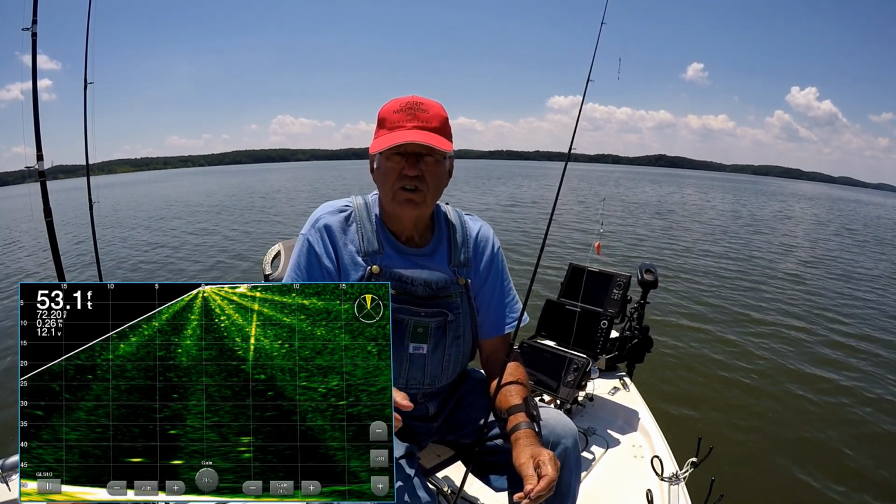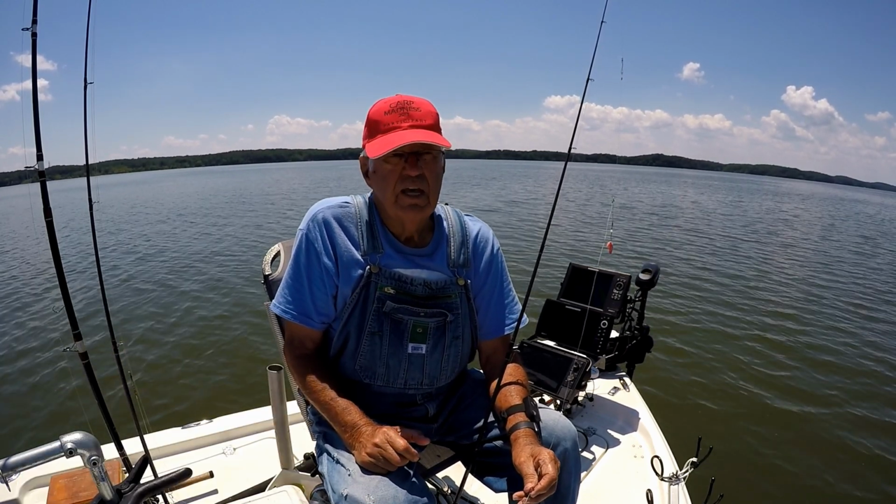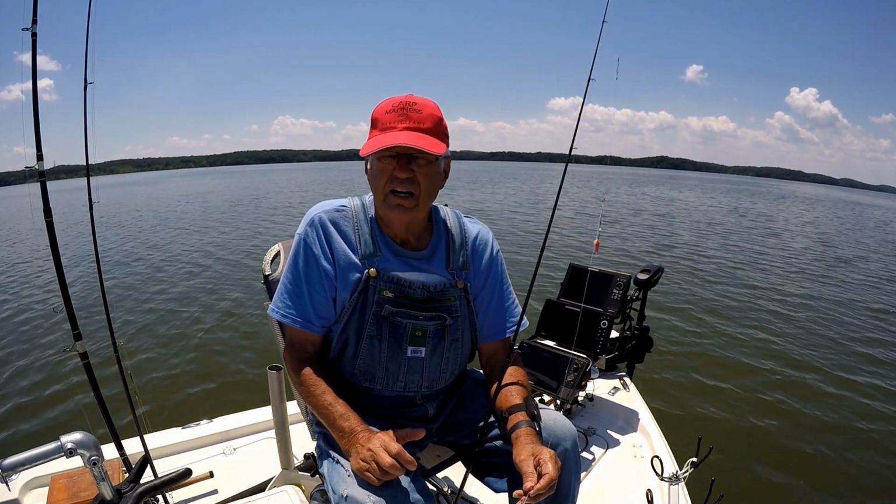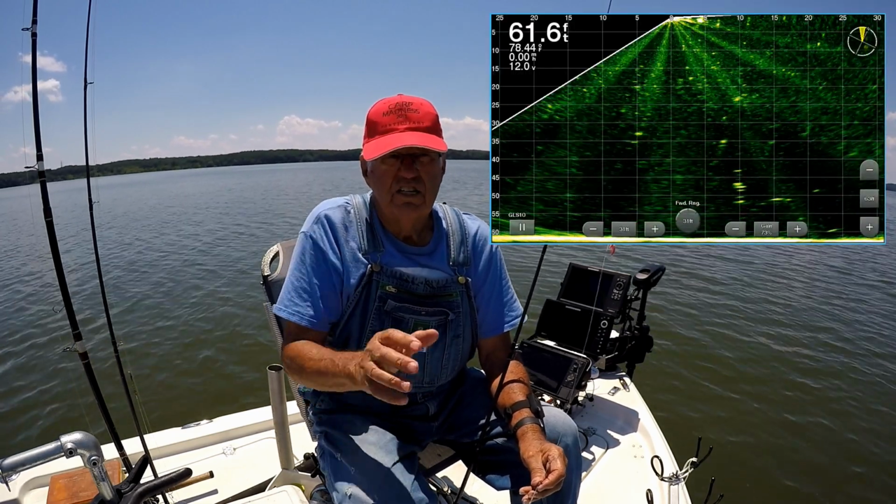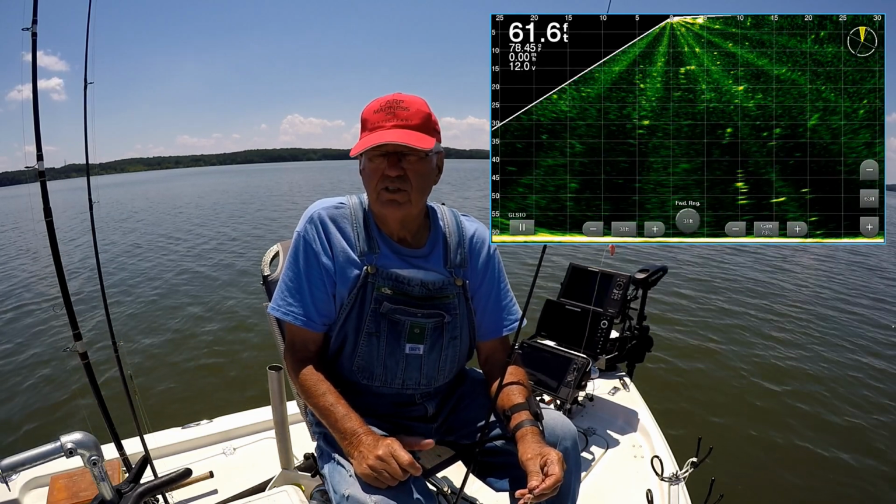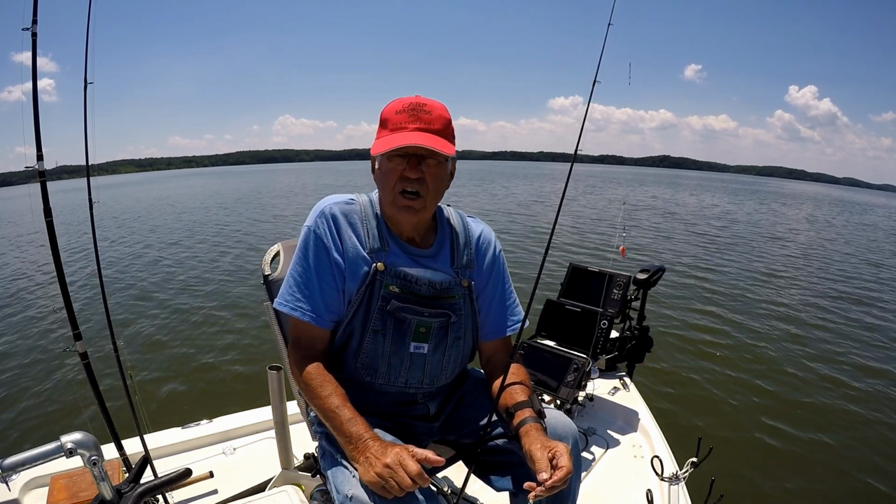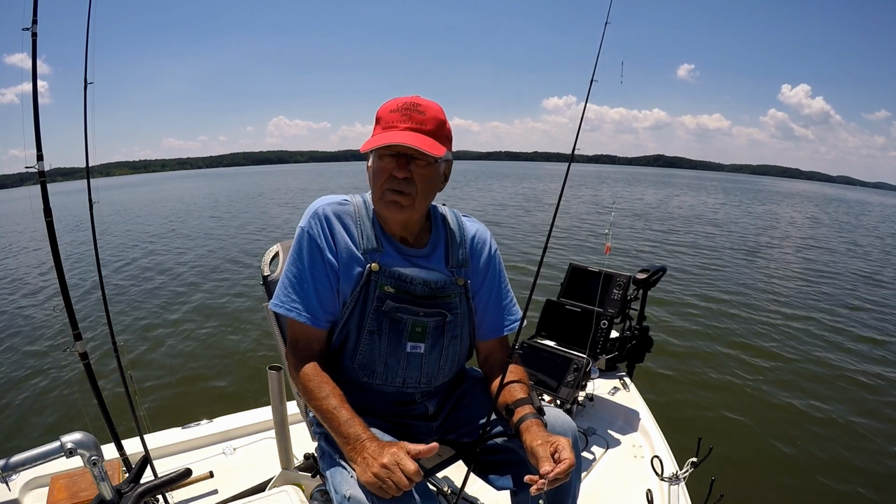I feel sure this is an old road bed here that I found, and it varies in depth all the way down to 67 feet, but these last few fish I caught them 60 foot up to 45 feet. I just kind of kept moving around looking for them on my live scope till I saw some, and then tried to catch them.